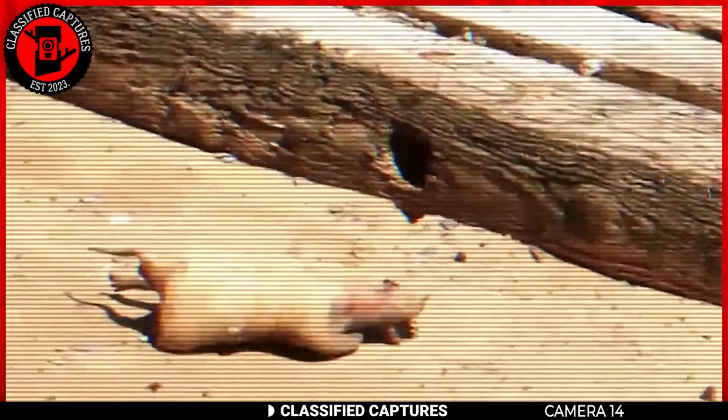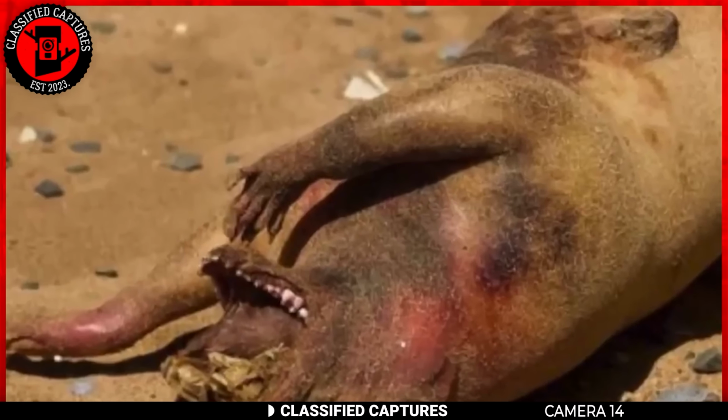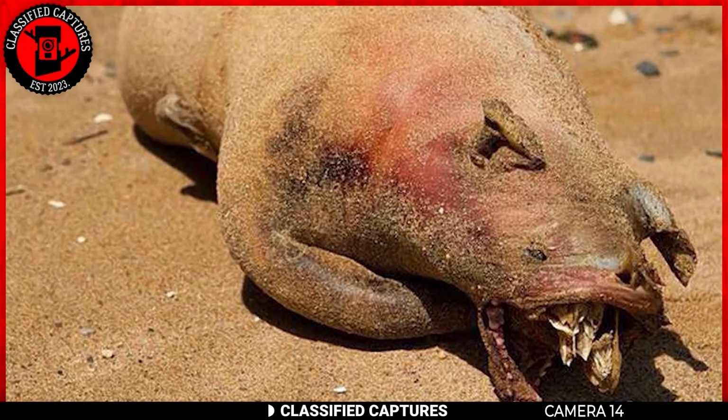Next, we have another mysterious capture. What do you think this is? It's hard to tell, right? It appears to have the features of different creatures put together. The first thing that came to mind was bacon. Pork. Pig. Yes, pig. I don't know where those other words came from.